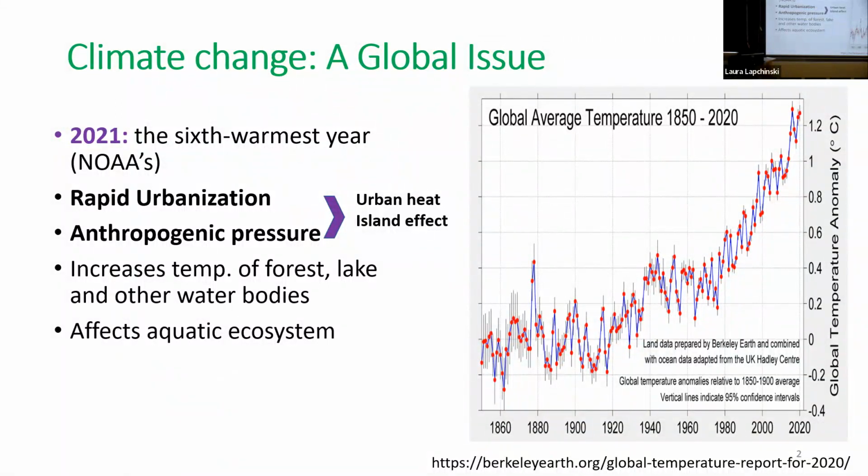The major factors that contribute to climate change are rapid urbanization and anthropogenic pressure, which lead to the urban heat island effect. This also increases the temperature of surrounding areas such as forests, lakes, and other water bodies, and that negatively affects the aquatic ecosystem.